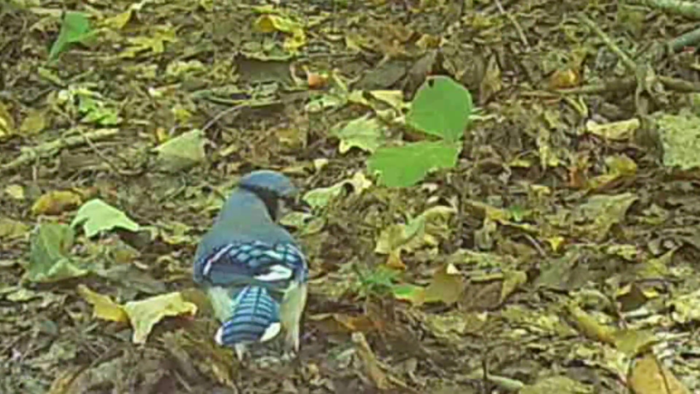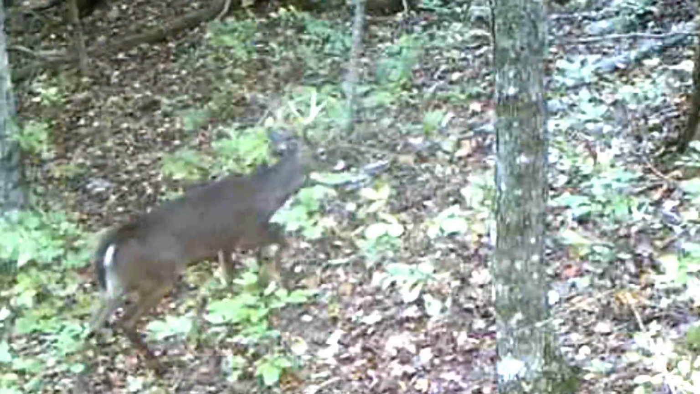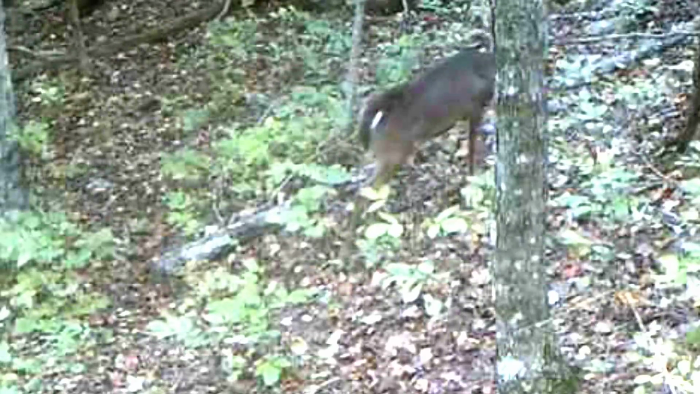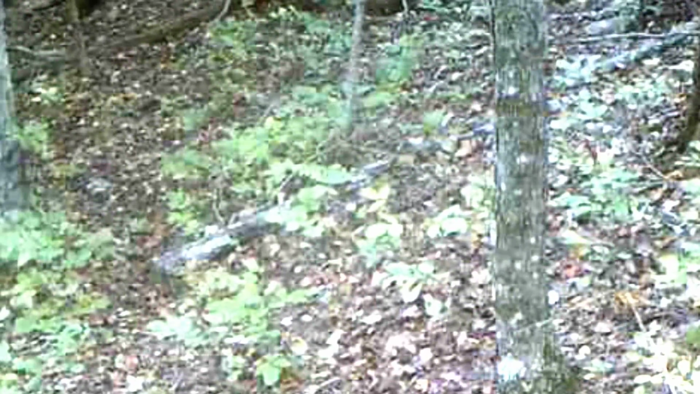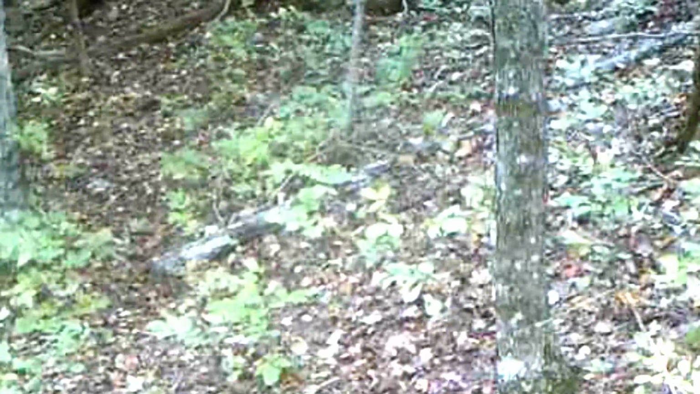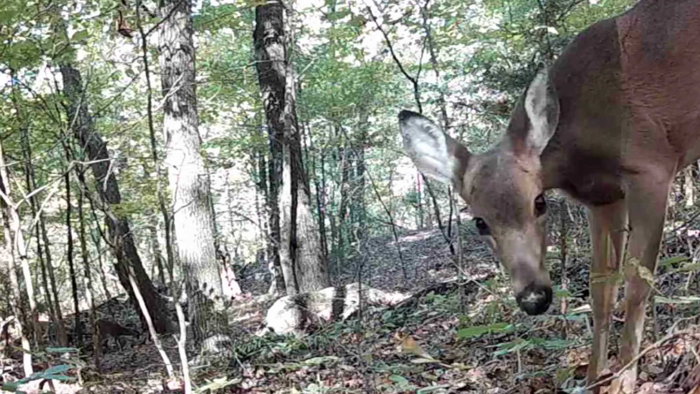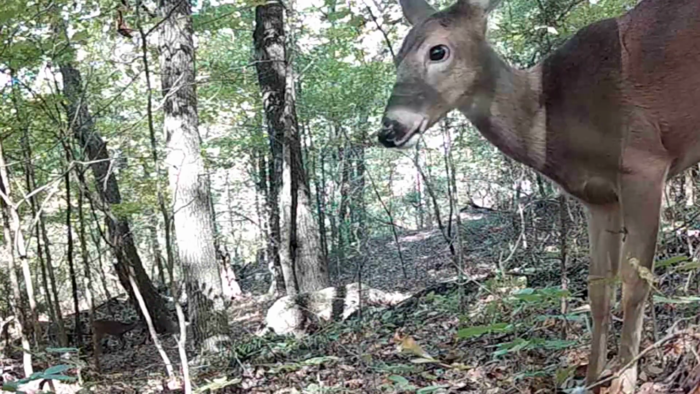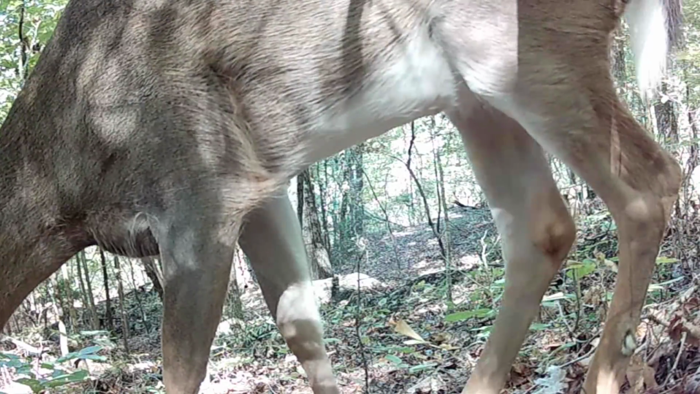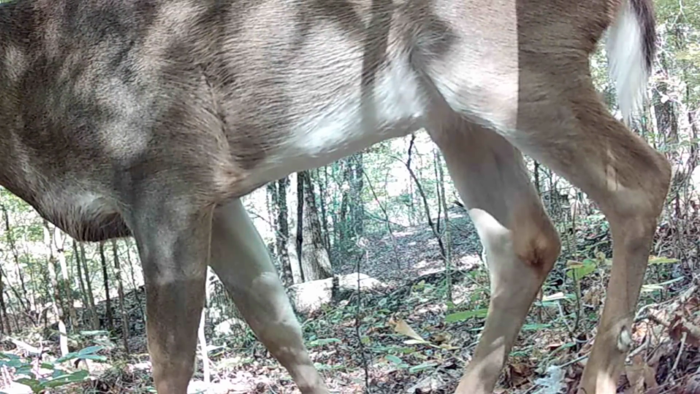And there's a little blue jay out in them acorns too. And the bucks, they're starting to move in here with these does. It's that time of year. It's starting to get hot for them. They're moving through, even the bachelor group. And the little old does, they just buying their time, trying to sniff out this camera. And they just come and go browsing on this ridge.